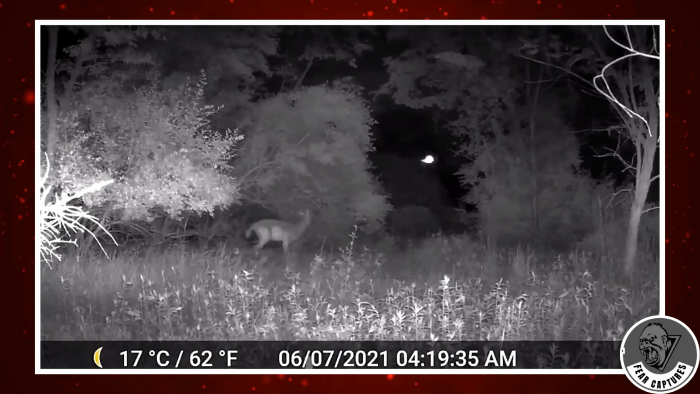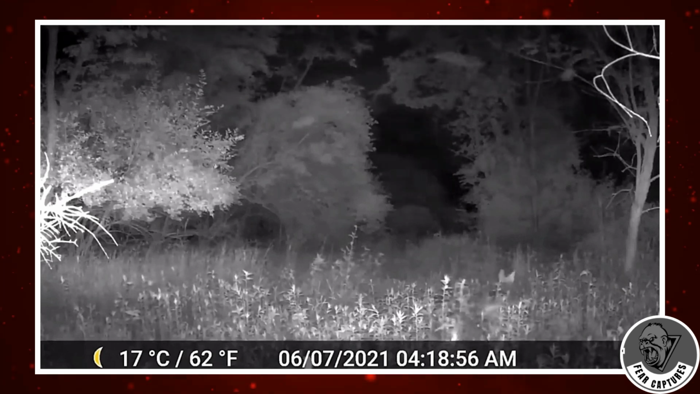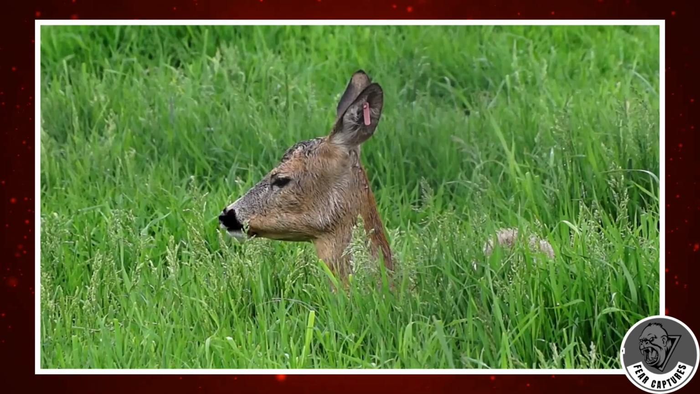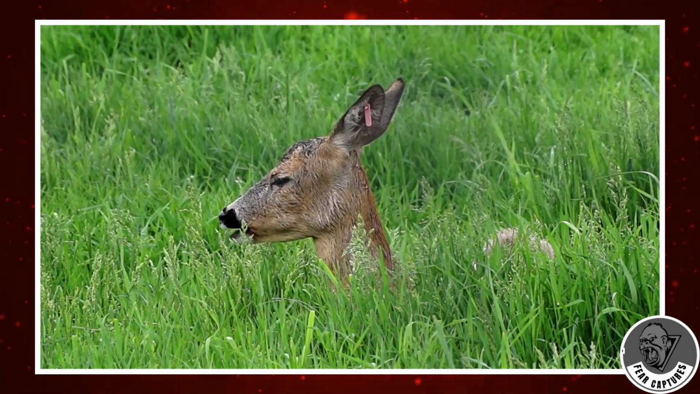I bet the baby deer is hiding somewhere behind the scenes, where the camera can't see, trying to stay away from the coyotes. And the mom? Well, she's either being a distraction to keep the coyotes away from her baby, or positioning herself between the coyotes and her little one. If anyone out there has seen something like this happen on their property or anywhere else, give me a shout. Let's chat about it.